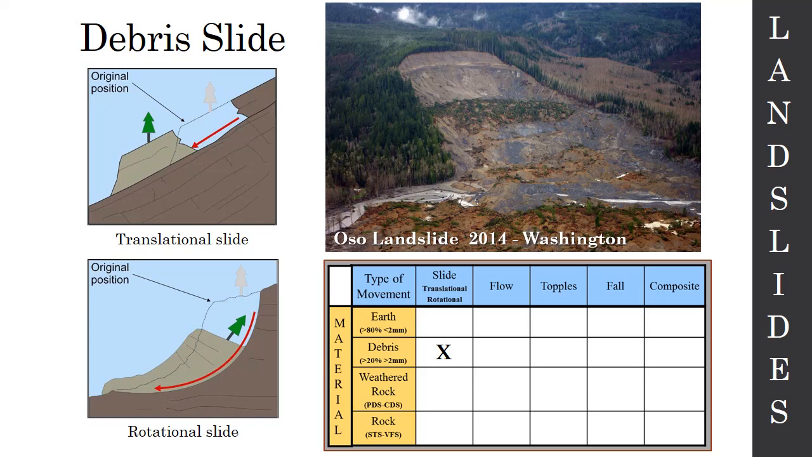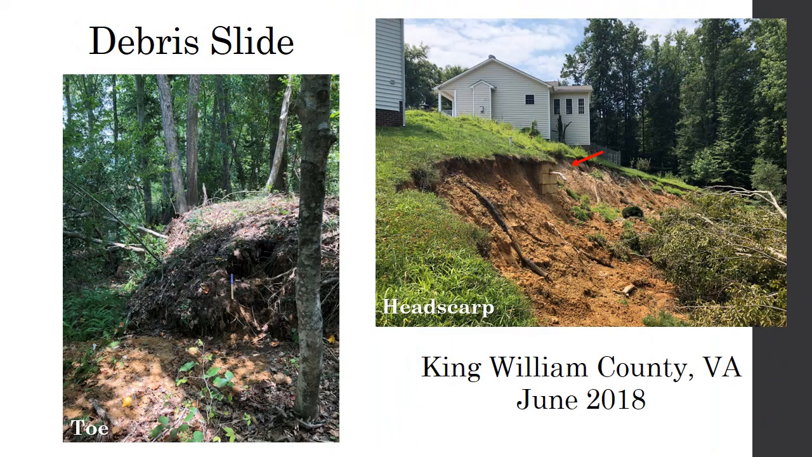So, debris slides. Debris slides are kind of like a debris flow, except they tend to be wider than they are long. Where debris flows are long and narrow, debris slides tend to be short and stocky. They don't tend to travel as far, but they tend to be a lot wider. Probably the most famous debris slide, if you're familiar with this one, is the Oso landslide in Washington State in 2014. The scale is quite large. It's an immense landslide, and it ended up killing a lot of people. So they can be very dangerous at these sort of scales. Most of the debris slides I see are much smaller. They're not nearly as big.